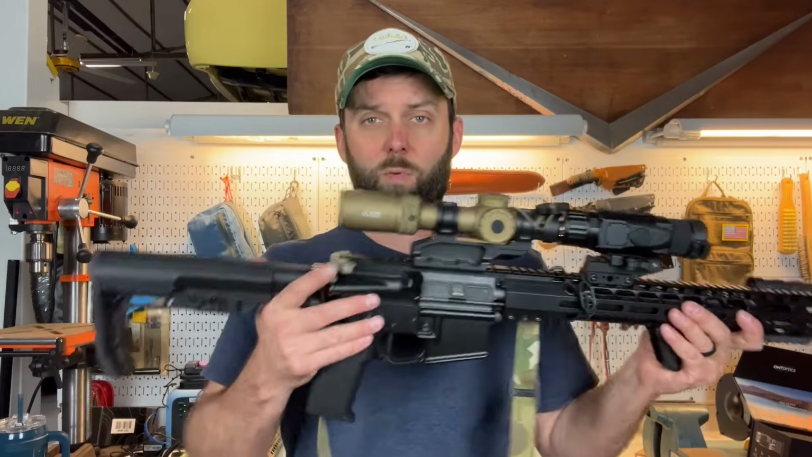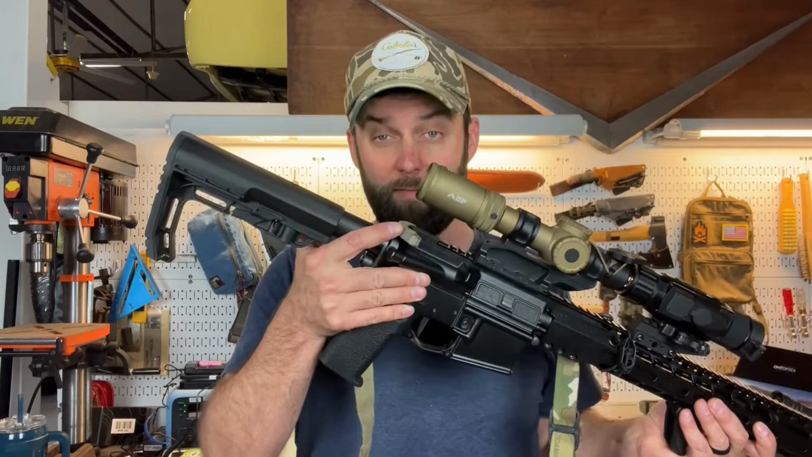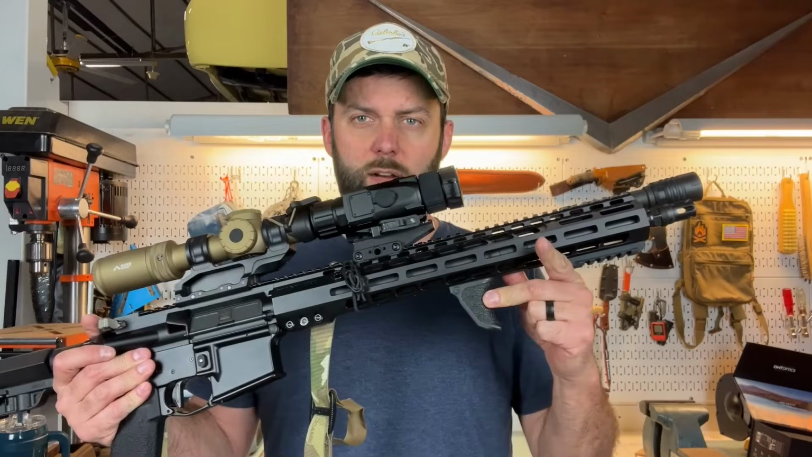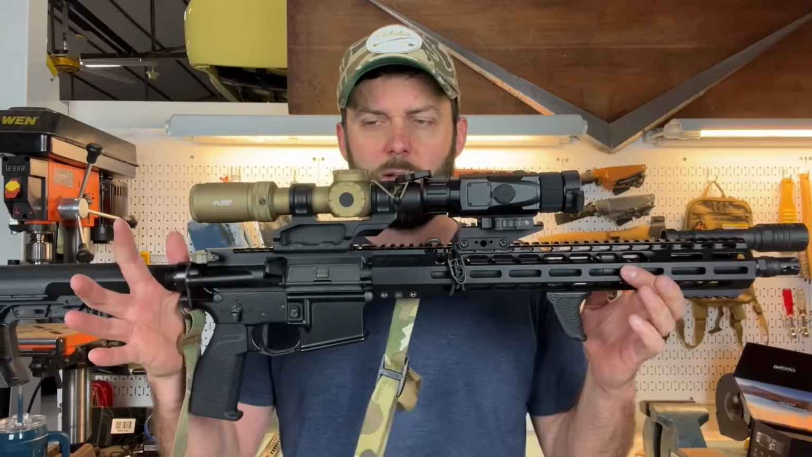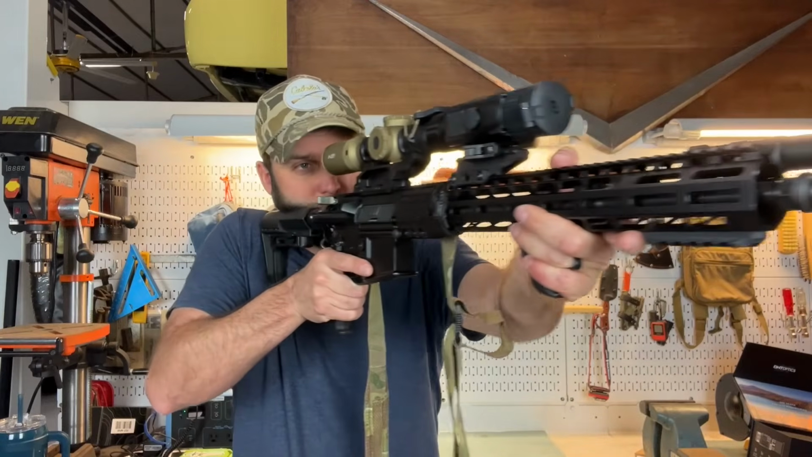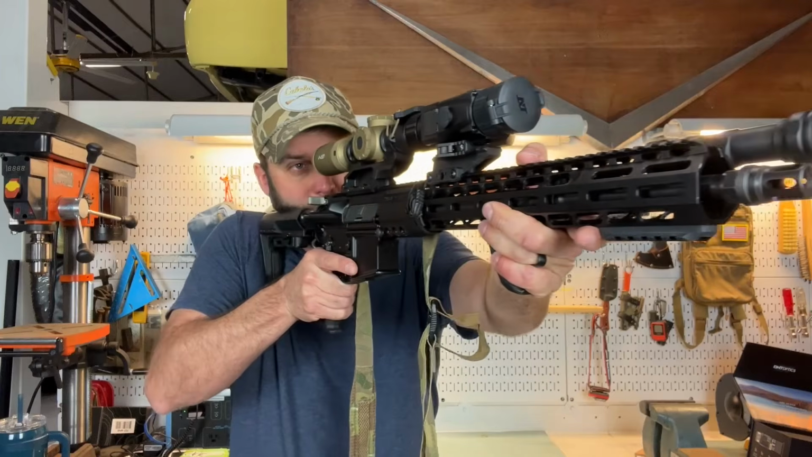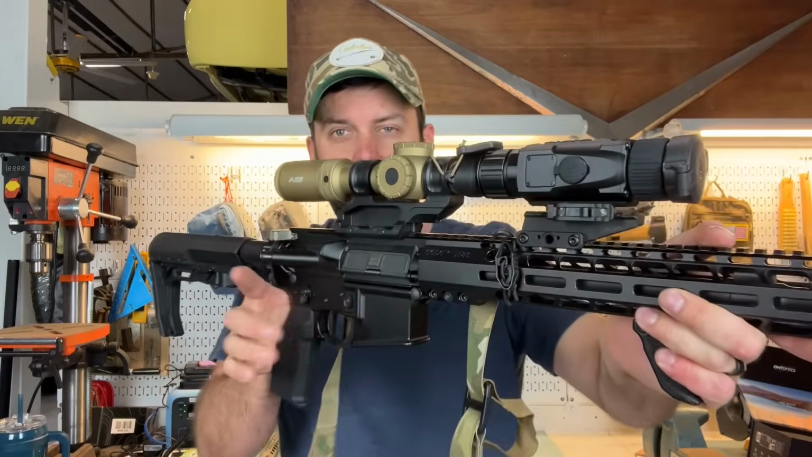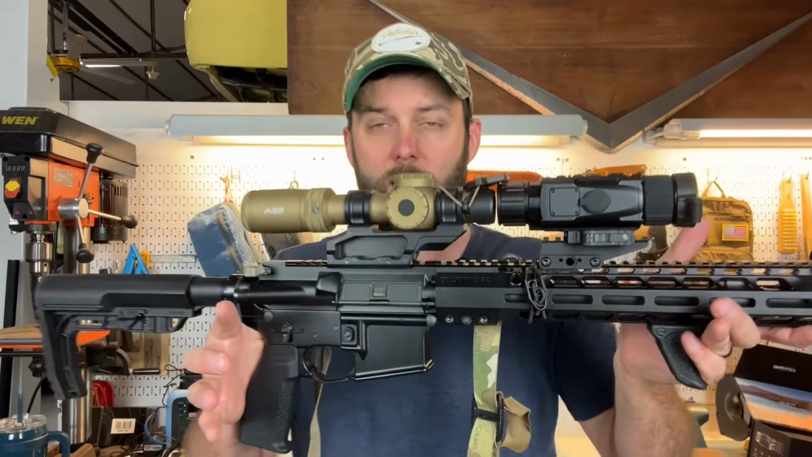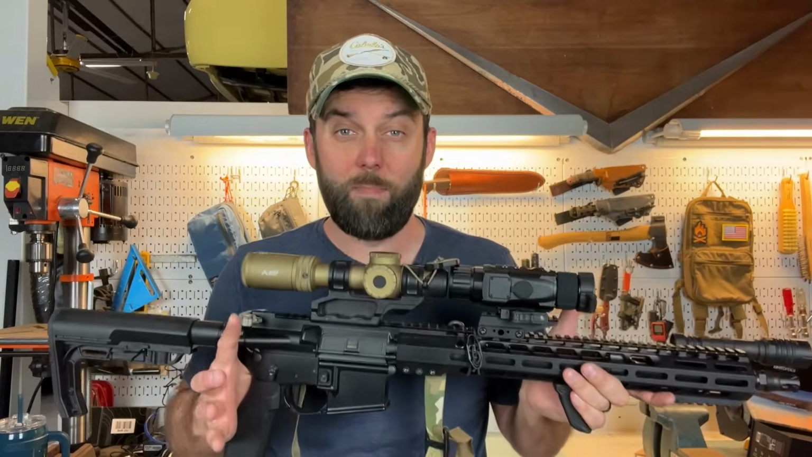I'm running the lightweight MFT stock. I love these things. I've got a white light on front, the Emissary handbrake, and that's about it. And guys, really, this is not too heavy. I could shoot this a lot and not get fatigued. So great setup here. Really liking it. Looking forward to putting a lot of time behind it.